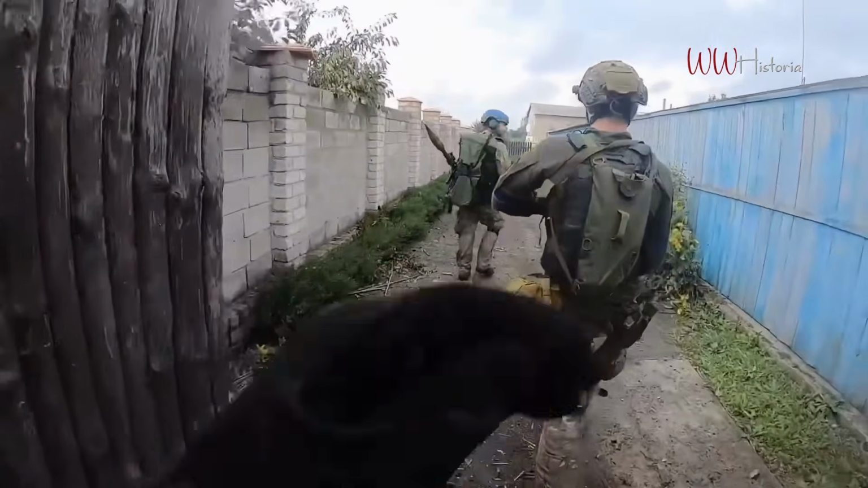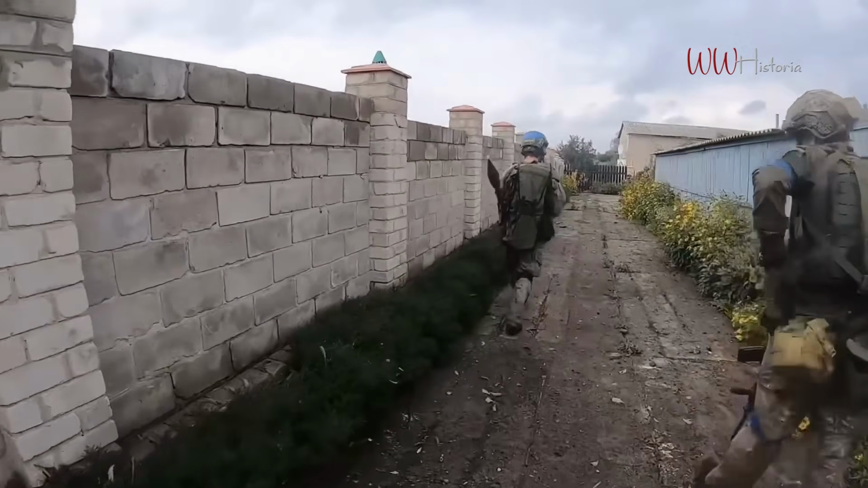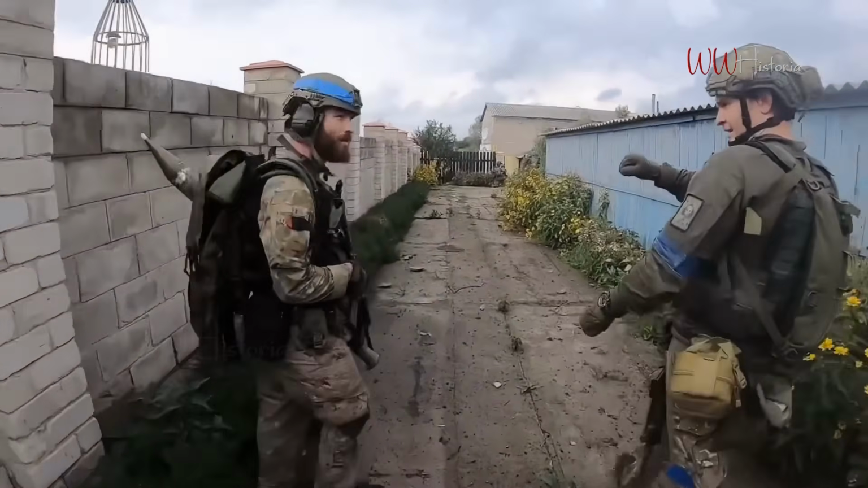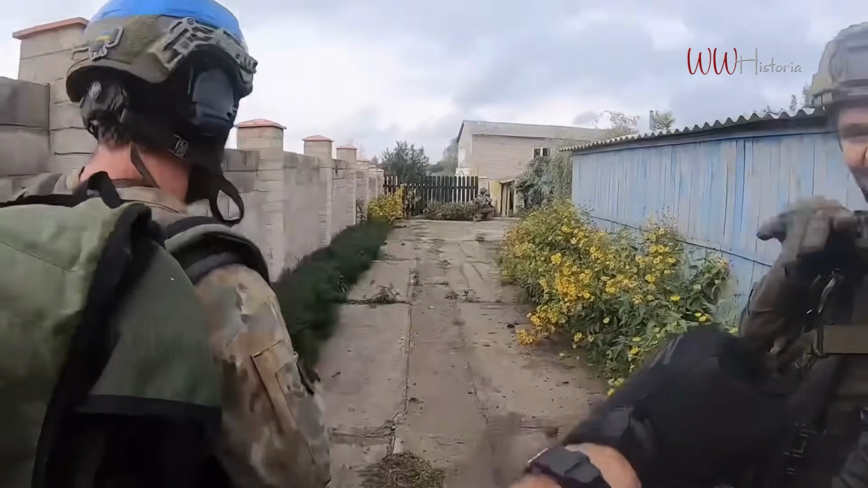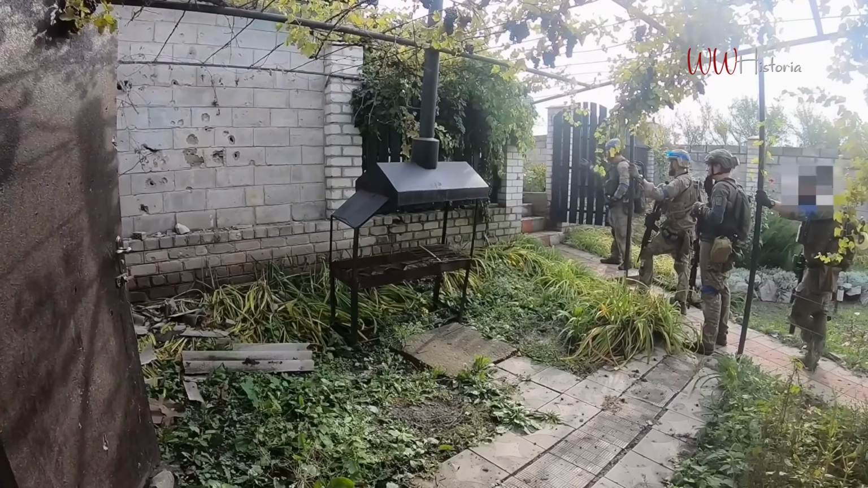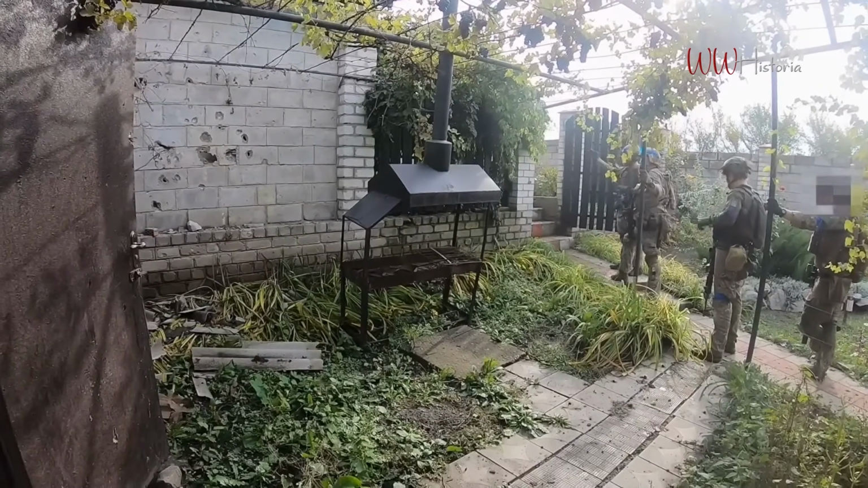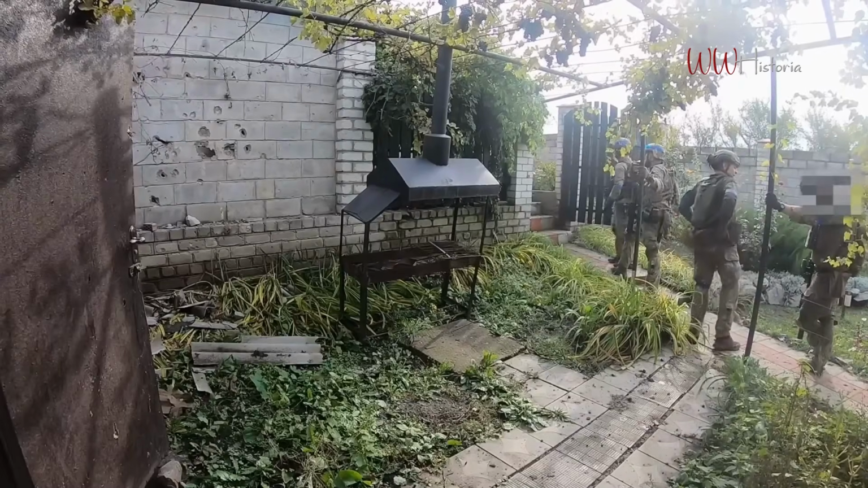Get the action. No problem, sir. Fuck, staying in the open by that BMP, too exposed. Well, he did say friendlies are up on the right side of the road. Yeah, they were pushing our way. Oh, was that on the right side? Oh, okay. Yeah, they went right. Not like that right side. It was still up on the right side because we don't have eyes on the left road where the BMP's at. Hey, this part of the compound's clear.